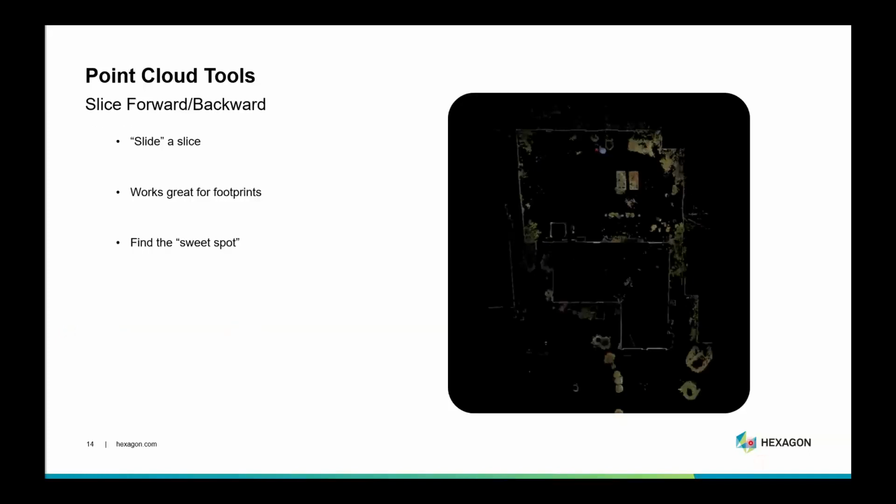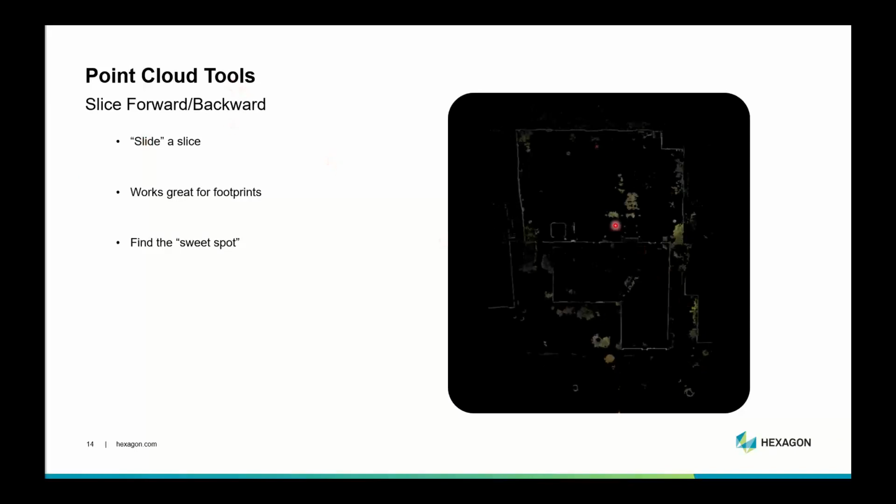One of the other things that's really powerful for this is the slice forward and backward utility. So that allows you to, as you can see in the picture here, slide the slice forwards and backwards. It works really great for footprints. It allows you to find that sweet spot where you see all of the information that you want to see and none of the stuff that you don't.